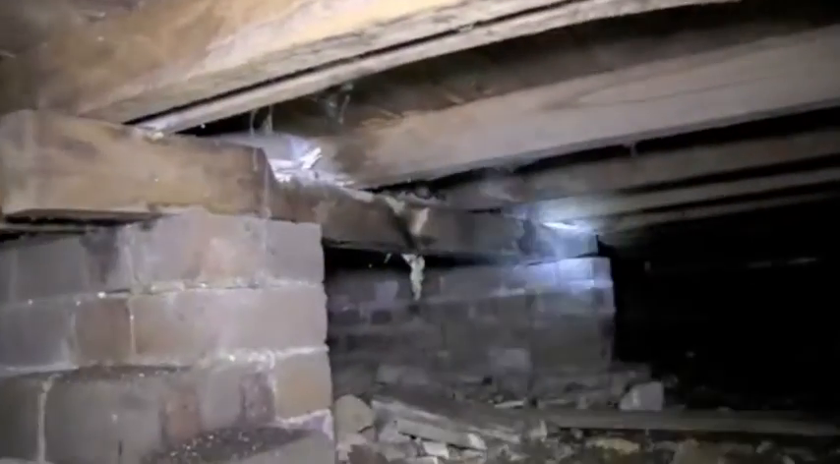So looking at the surrounds of the shower recess, has leaked in the past, and a bit of moisture has penetrated the surrounding areas, but timbers still appear to be serviceable. No current leaks observed. All the timber formwork under that bathroom detail.